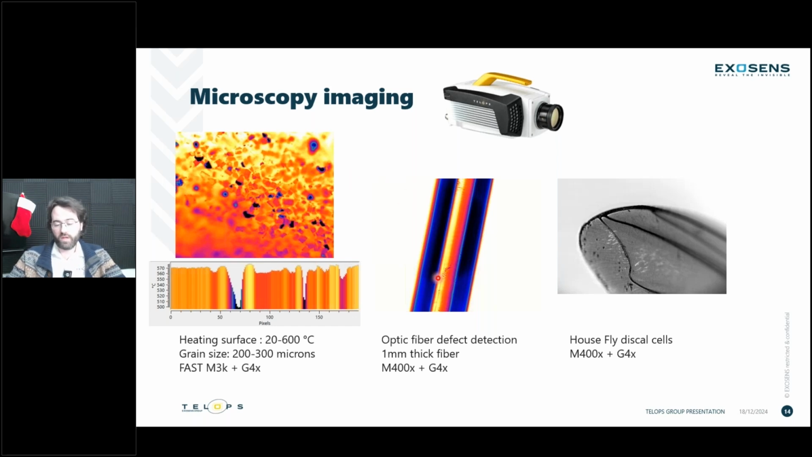Otherwise, we also did some optic fiber defect detection. So this whole fiber is only 1 millimeter thick, and we're able to look at non-uniformity, stress that happened in the fiber, or some defects. This group was looking at the option of doing even nanocrystal observations in infrared.